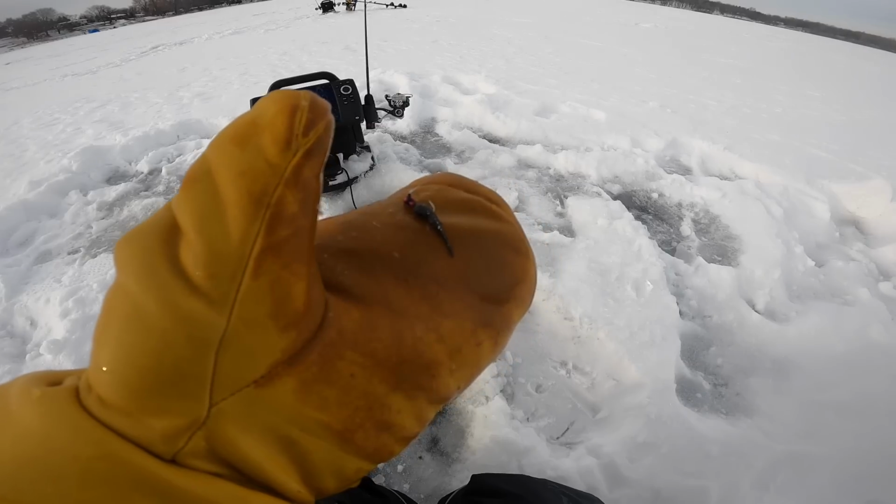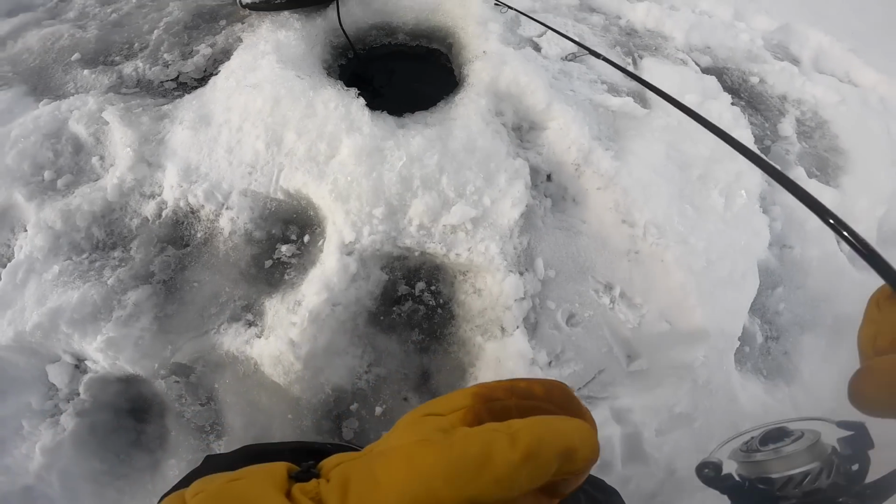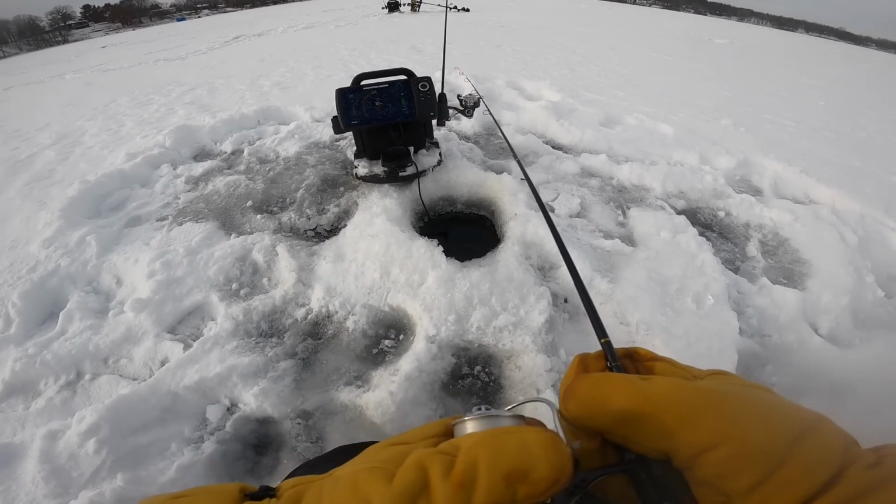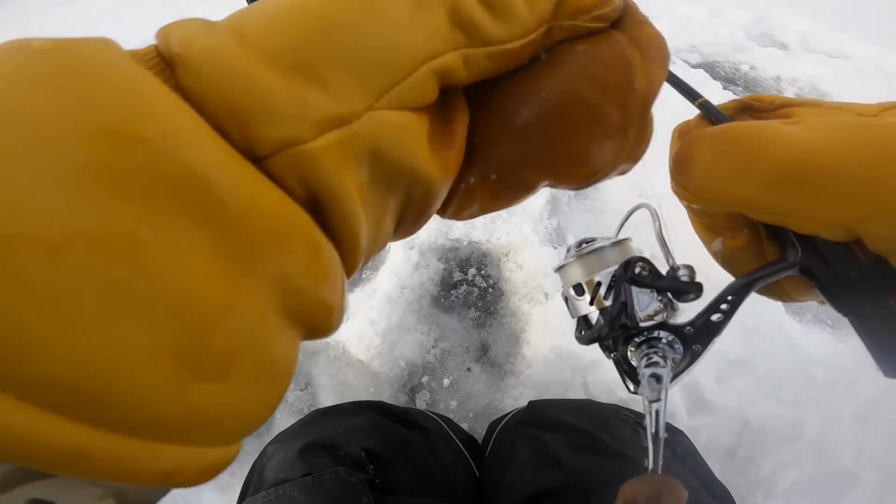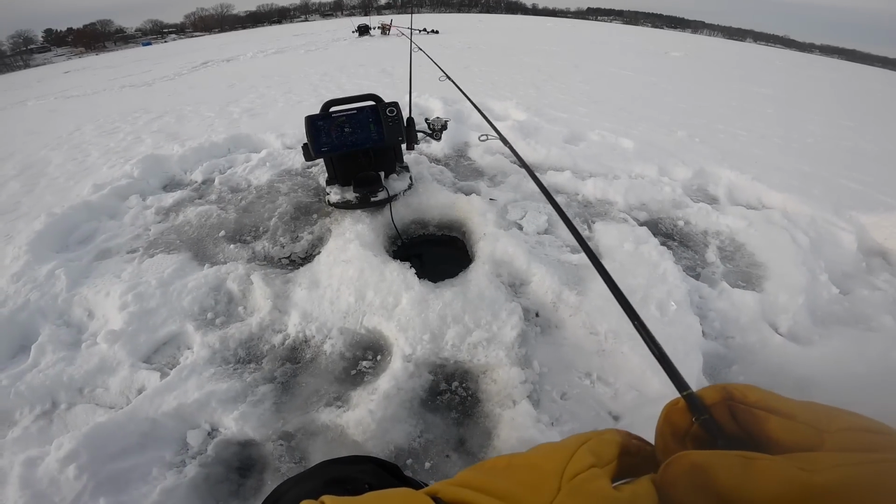Confetti drop, the black and red 4mm with the black soldier block. So far, that's been getting it done for me. I've been sucking today, so that's about the only way I can catch fish apparently. Let's see if we can get back down here and get another good one.